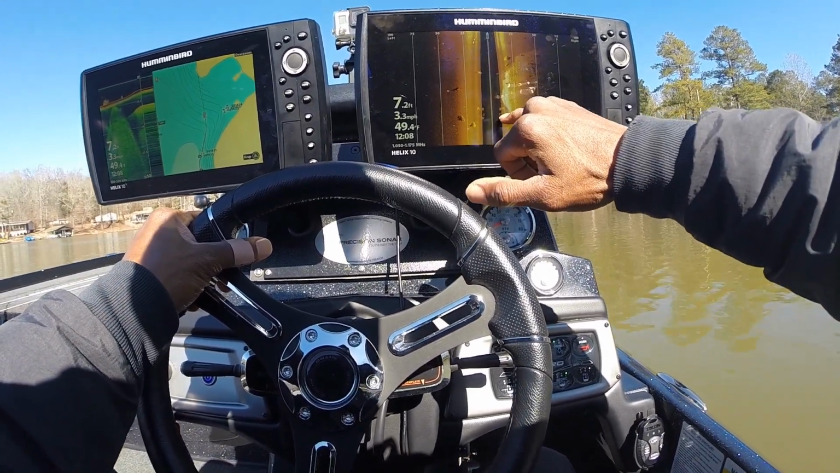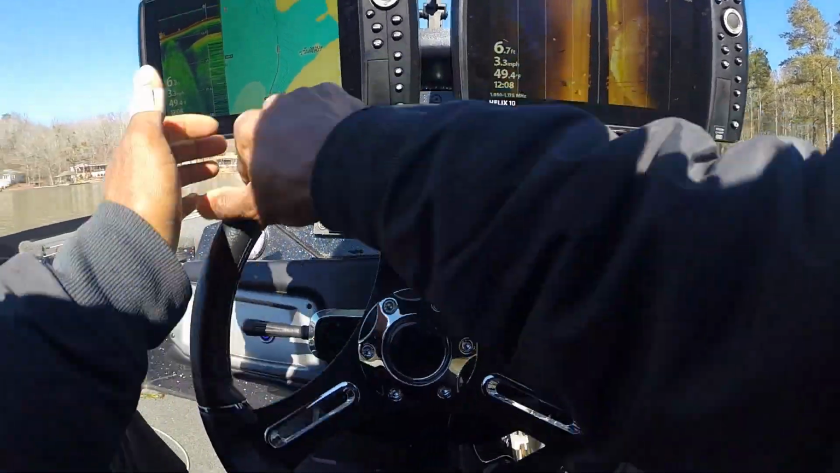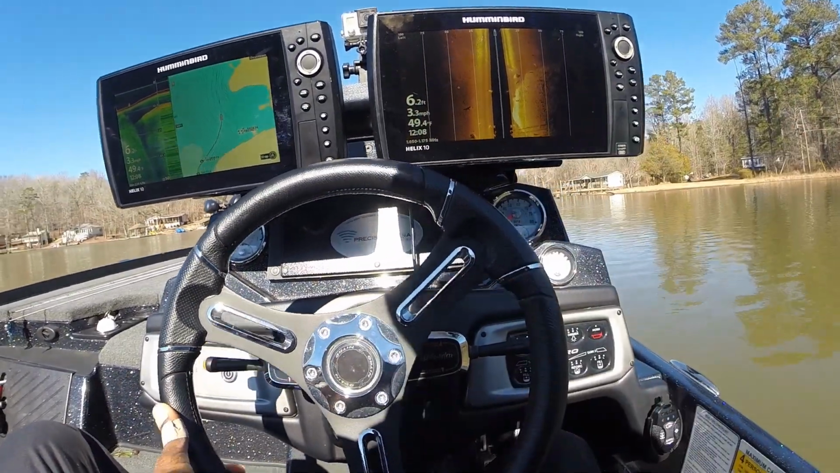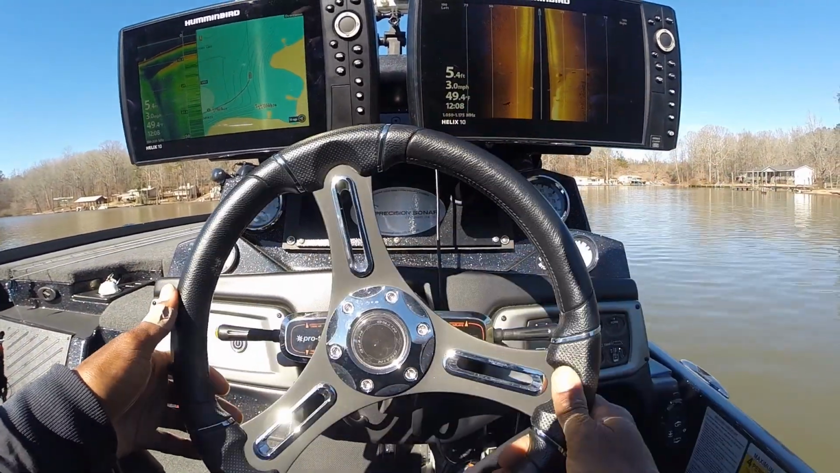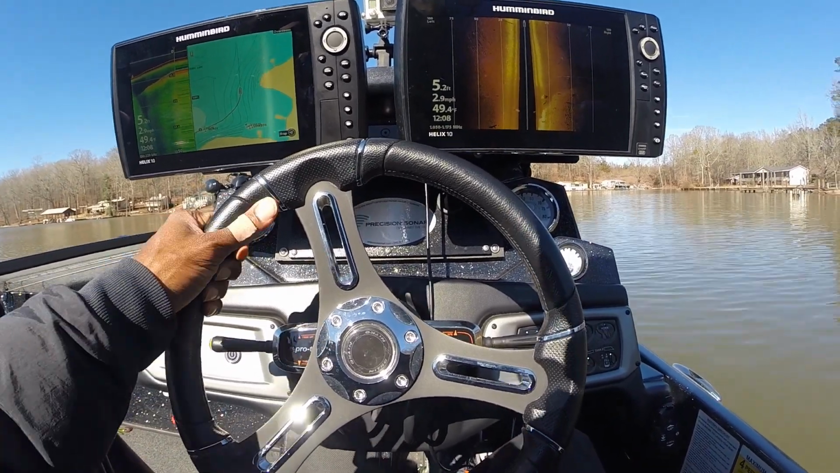And the thing about that 360, it will allow me to see the end of that laydown so that I don't accidentally get right on top of it. And then I can throw those 3 crankbaits right back to back at that same laydown, make sure I cover it. And then after I hit it with the crankbait, I come right behind it with either a shaky head or a Texas rig creature bait.